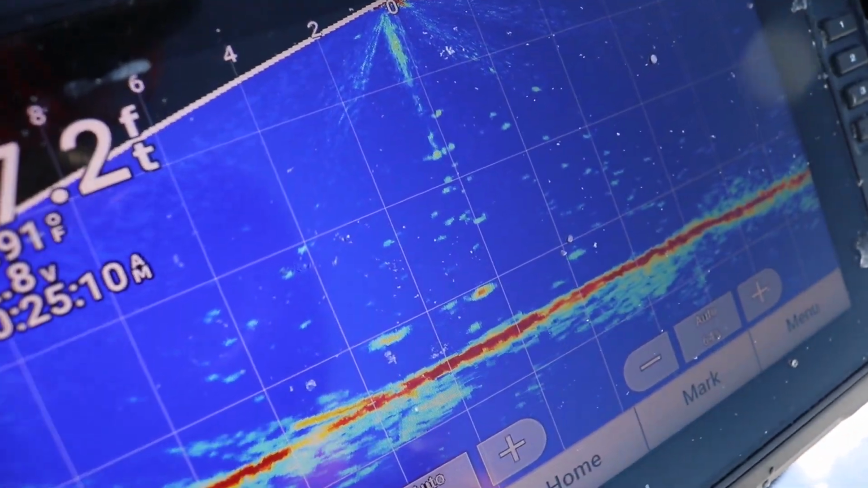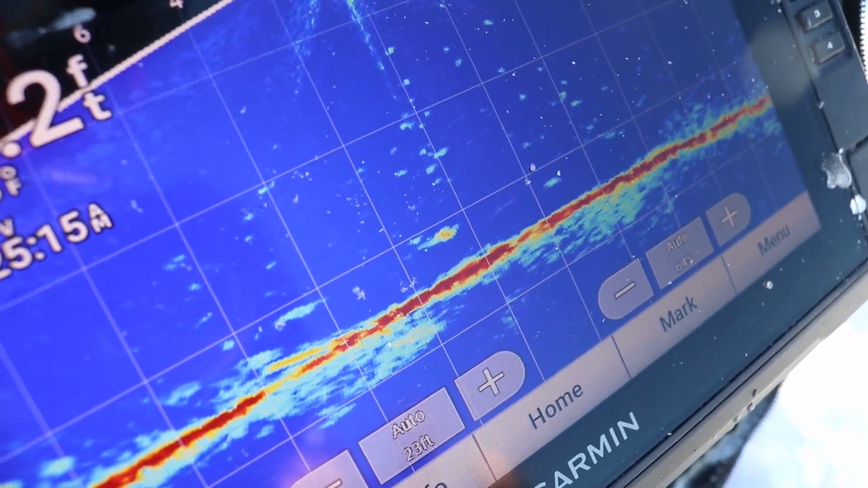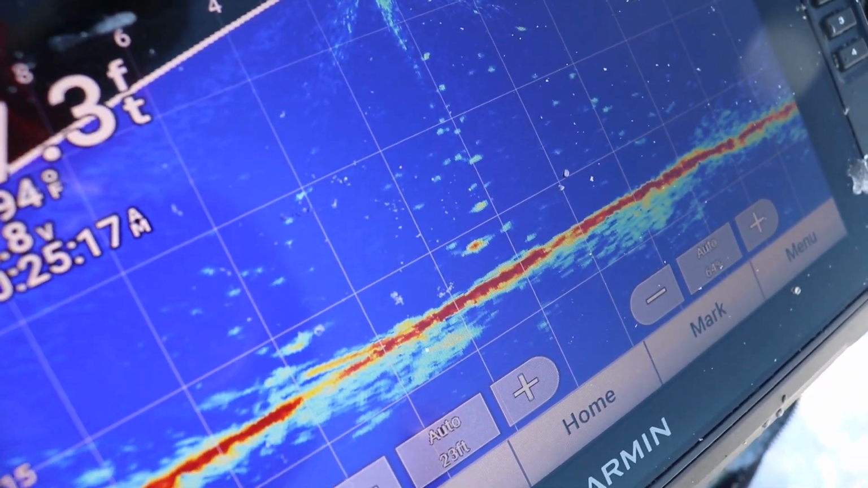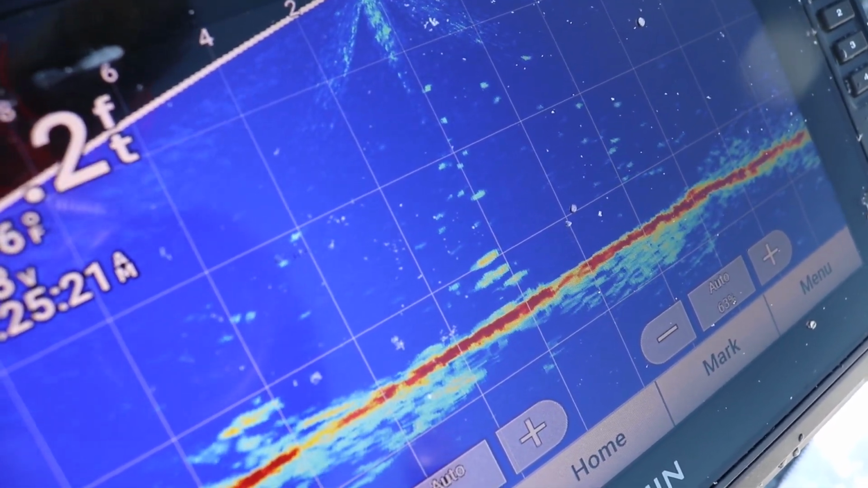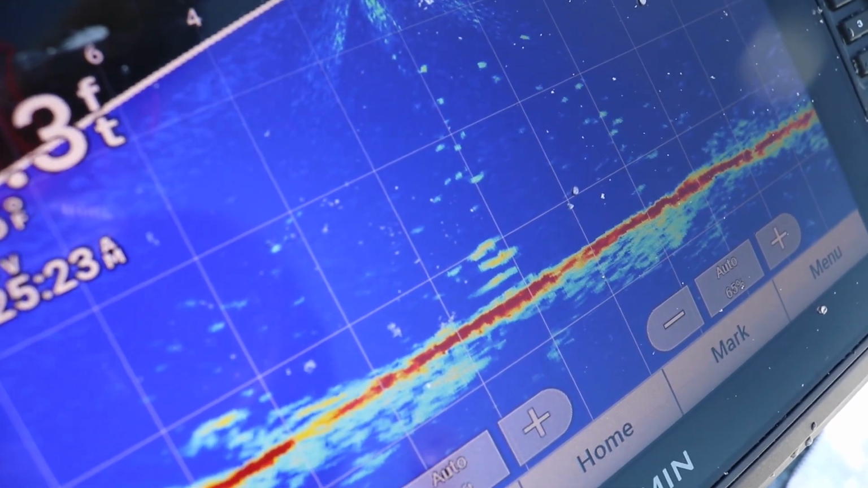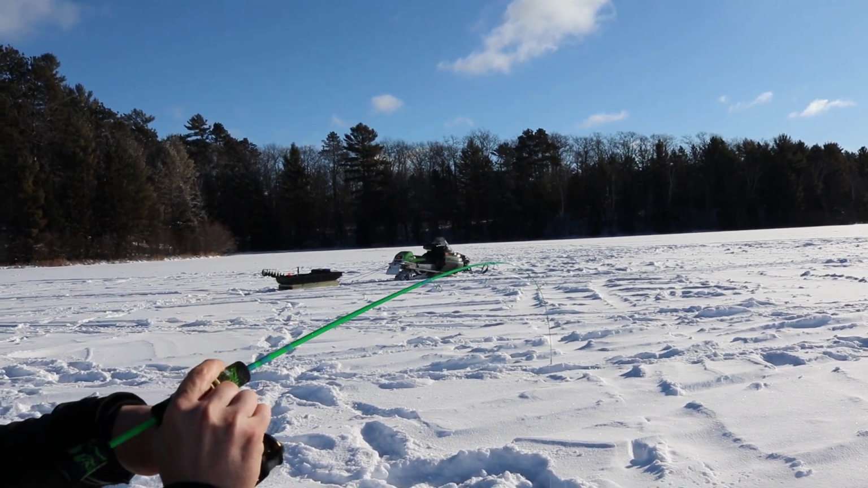See TJ's jig going down. Hands are not cooperating. God, is it cold. Look at him run right up. Fish coming up for it. Oh, there we go. Got him.